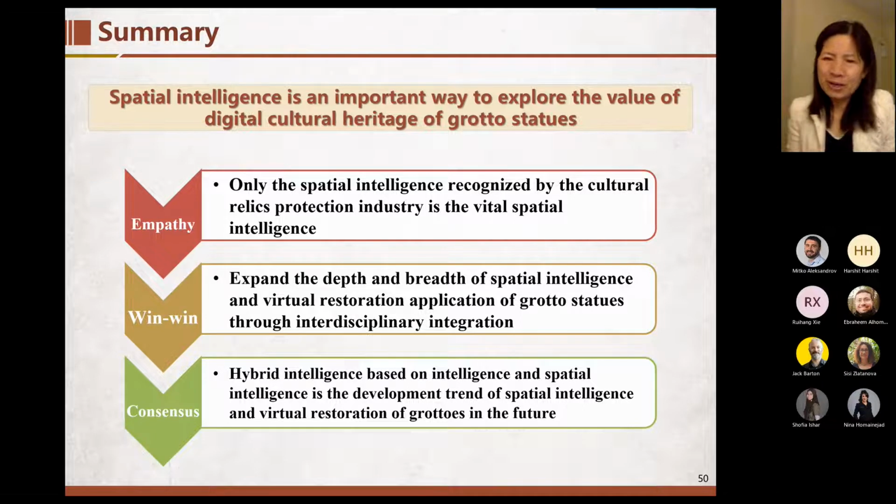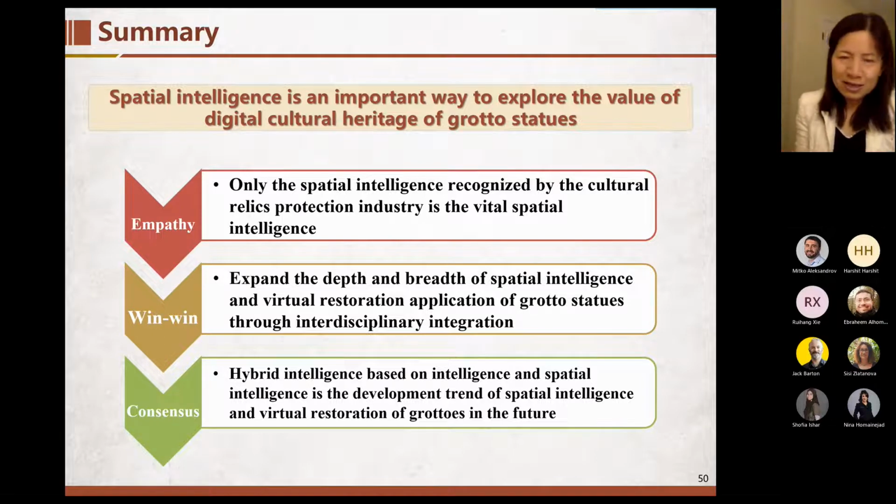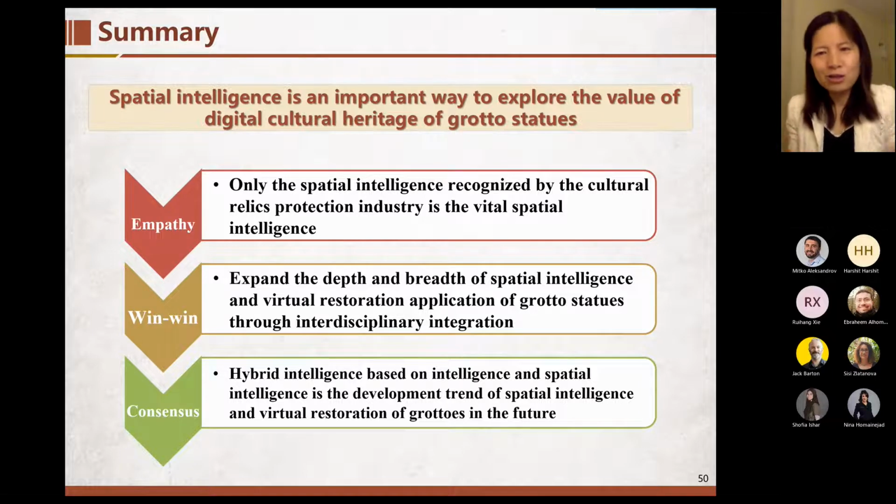For example, most people maybe hear the research field, maybe just the survey and mapping, geometric or something else. But how to do it? Maybe we need to work with the cultural relics protection industry, so that in that area, experts and researchers can understand our work. So our work may be useful. If they cannot understand, if they don't think what we did is useful, why do we need to do it? I think that's very important.